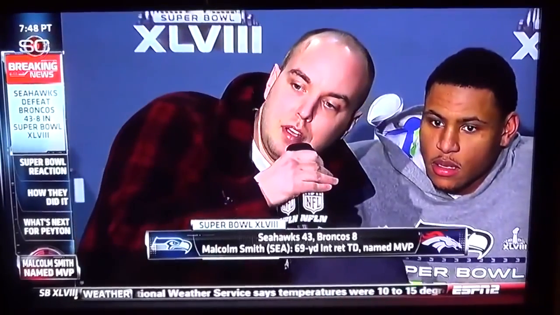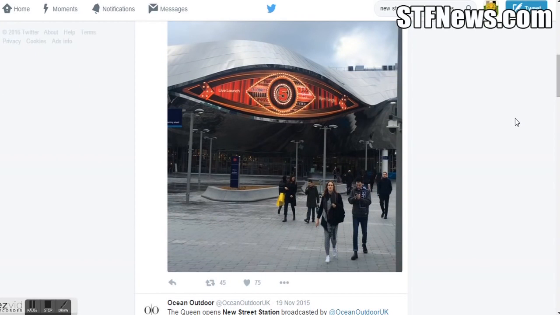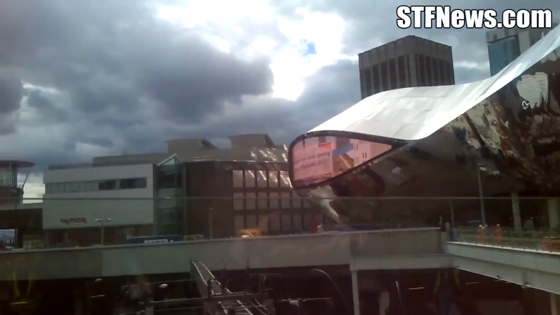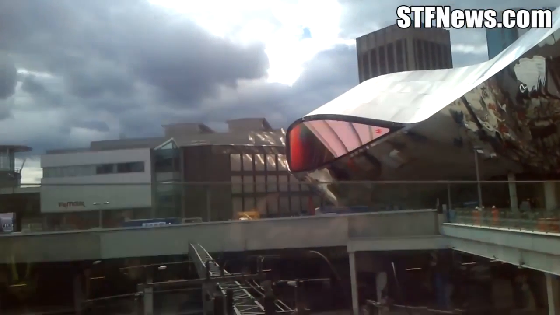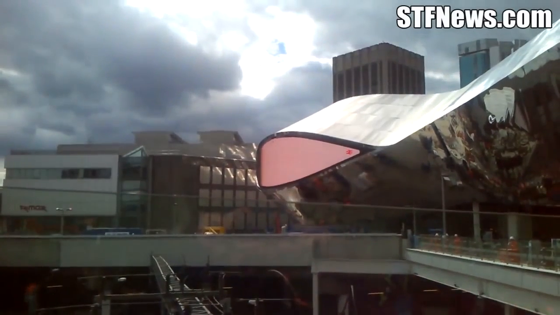Investigate 9/11, and 9/11 was perpetrated by people within our own government. New advertising screens shaped like giant human eyes have been installed as part of the revamp of Birmingham New Street Station. They use cutting-edge facial recognition technology to profile groups. What you're looking at here, ladies and gentlemen, is the current face of the NWO Beast system.